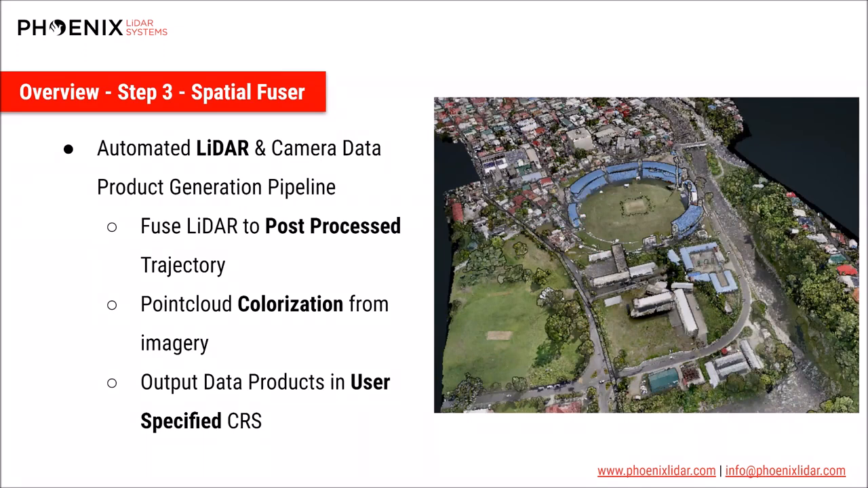Step 3 is to run a spatial fuser pipeline. There's really a lot that's happening during this pipeline. First of all, your raw LiDAR range data gets turned into a geospatial point cloud with color that's been extracted from imagery. The LiDAR cloud can be optimized by systematic boresight corrections and also optionally trajectory-based adjustments determined by our LiDARSnap algorithm.